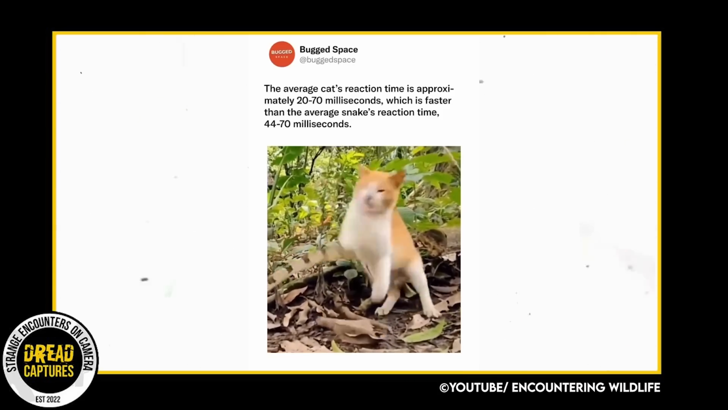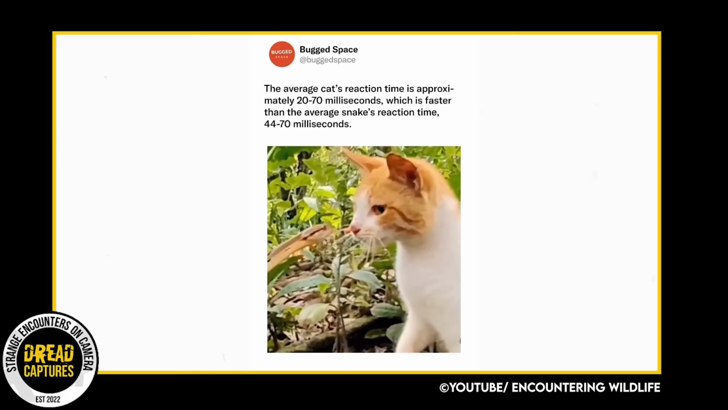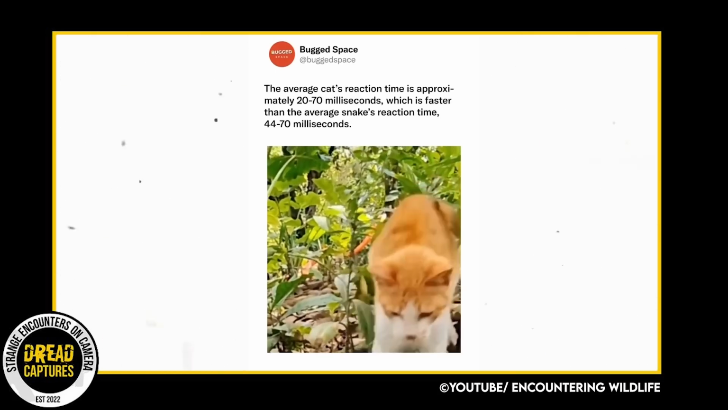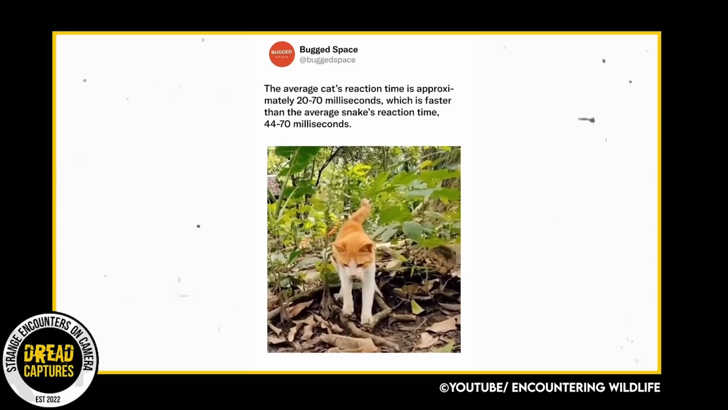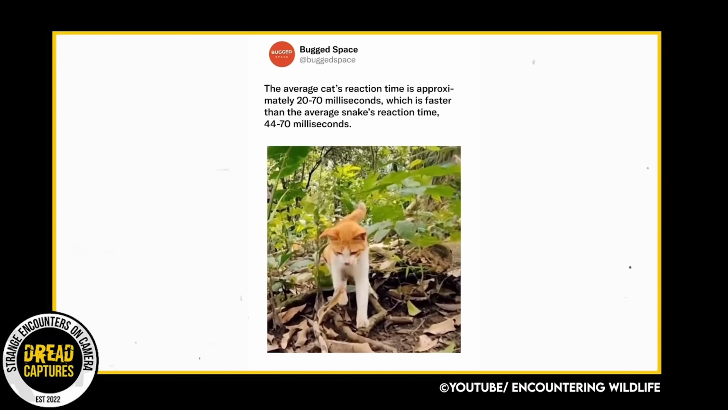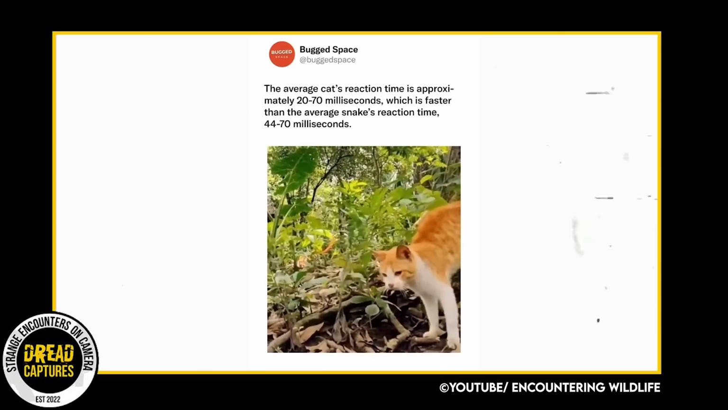As you can see, the snake gets inches from the cat's face before he strikes. Not only does the cat not get bitten, he didn't just dodge the snake. He weaved and then caught it with a right hook and sent the snake in the other direction. I honestly couldn't be more impressed.